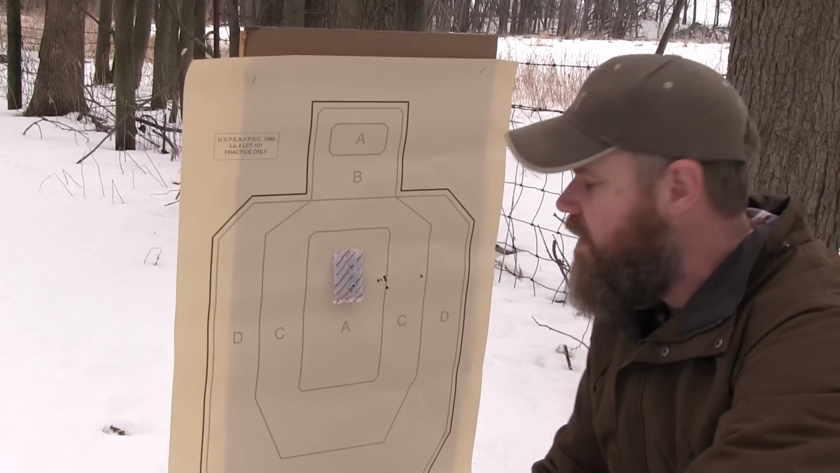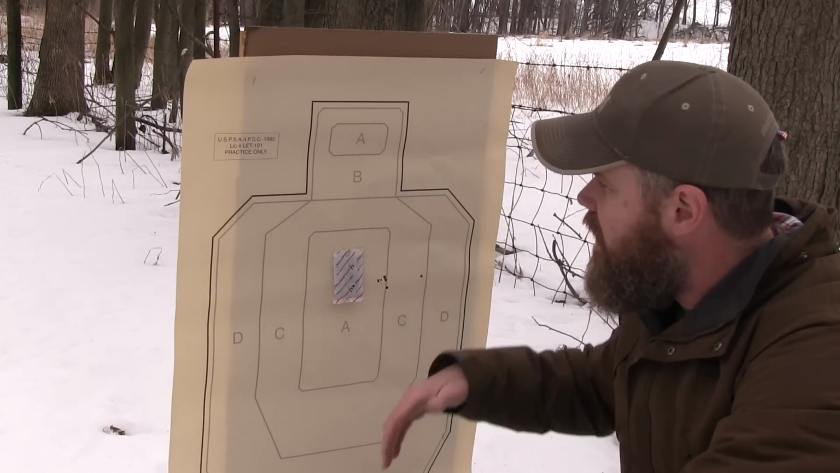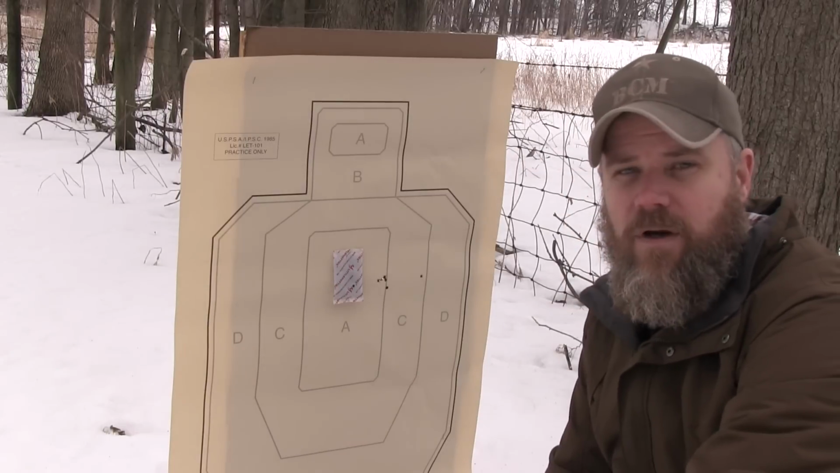Now I am at 25 yards. Point of impact should be just a little bit low anyway. Now that I'm pretty much on target, I'm going to move it a little further back, go to 50 yards, confirm zero, and then slowly move it back to 100 yards.